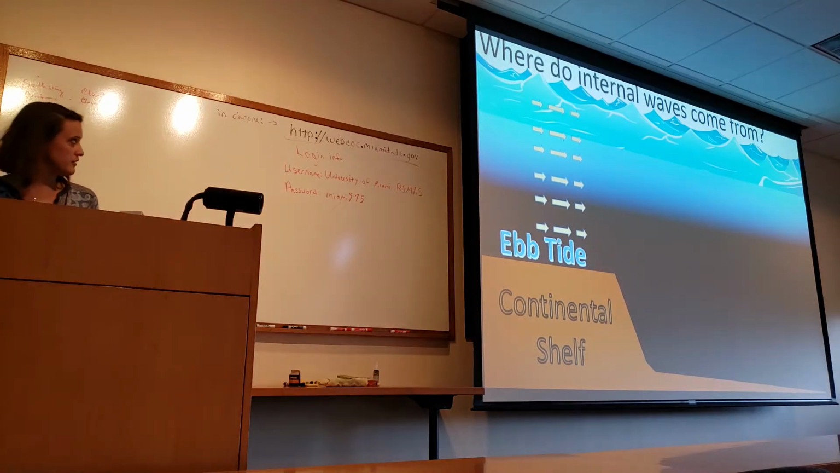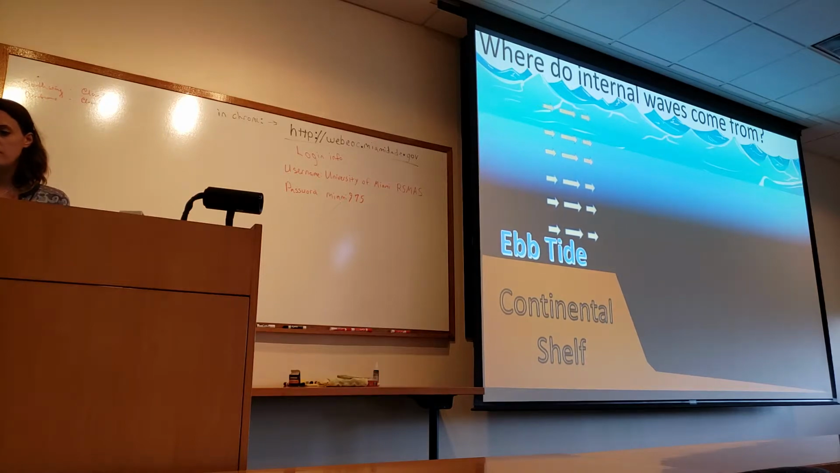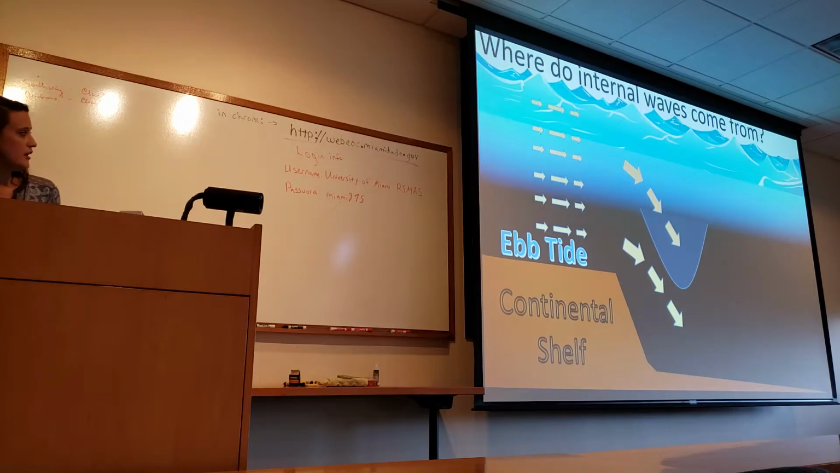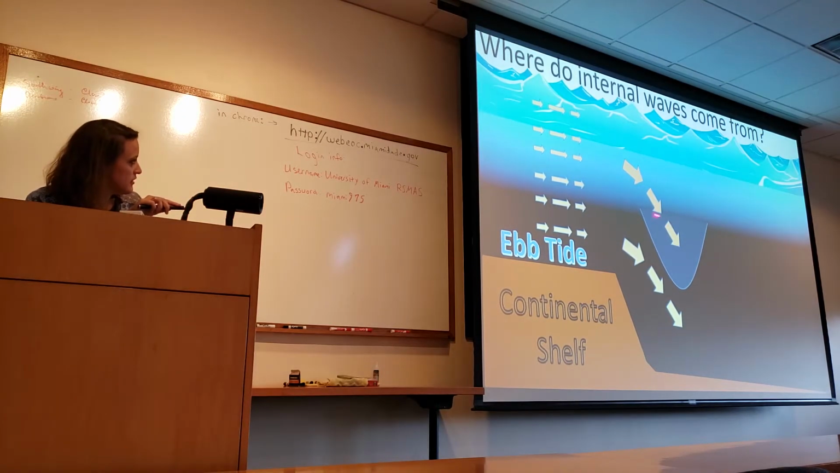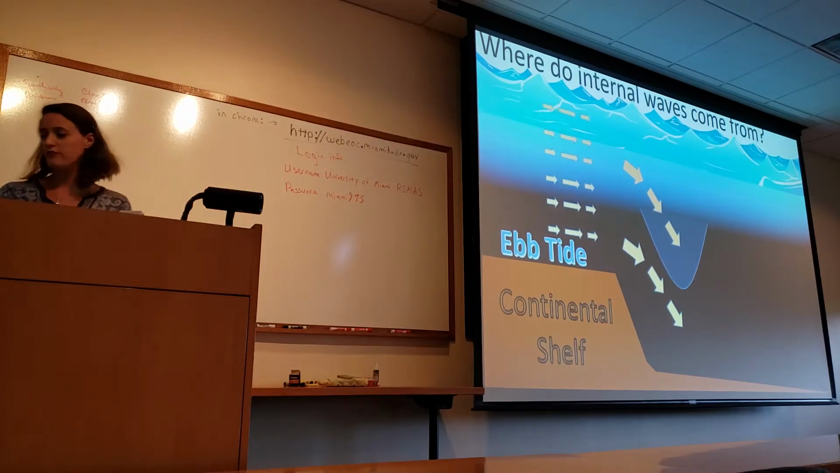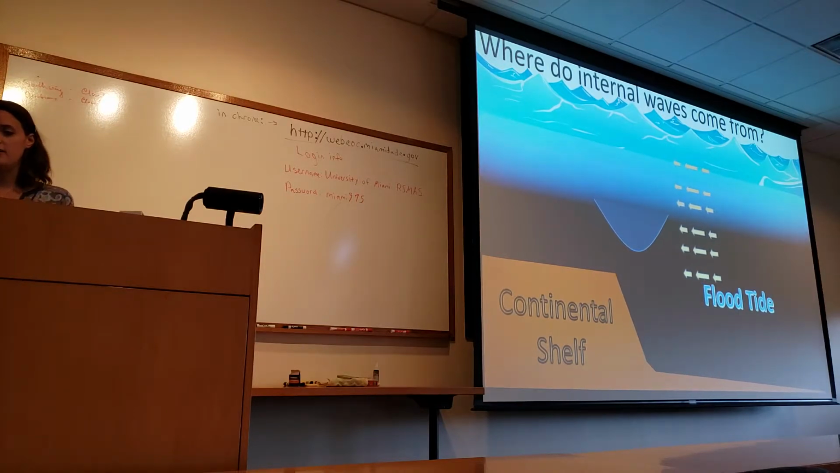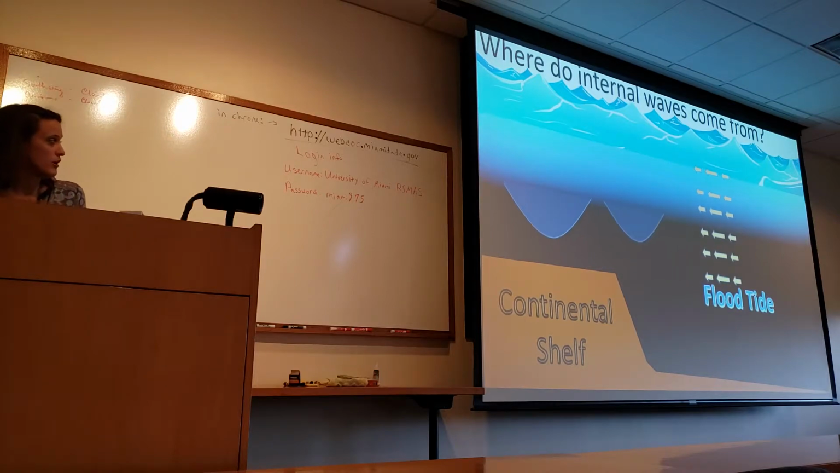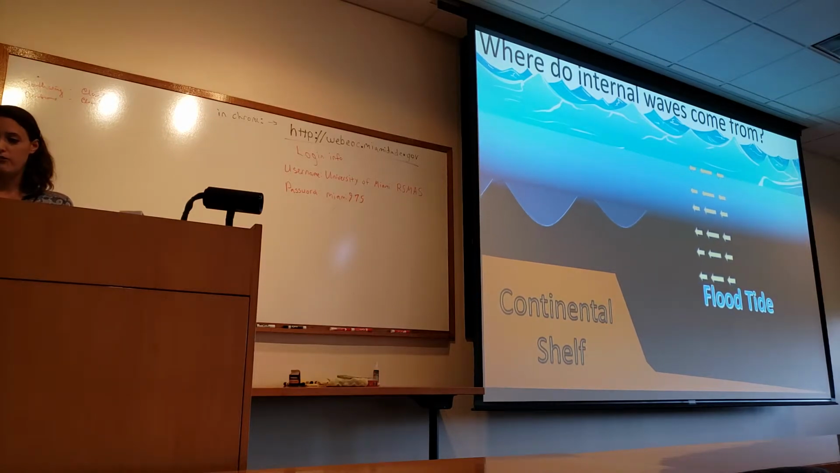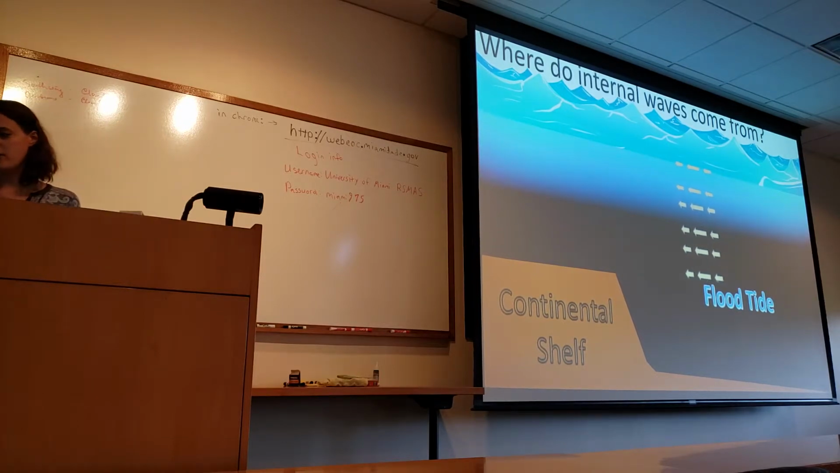Very quickly, internal waves, especially the ones on the shelf, come from tides. During ebb tide, there is a perturbation of the upper top water as it goes off the continental shelf. Then during slack tide, this relaxes. And then during flood tide, this gets propagated back towards shore, often in a little train of a few of them. That's where the internal tides come from that we're seeing in these radar images.